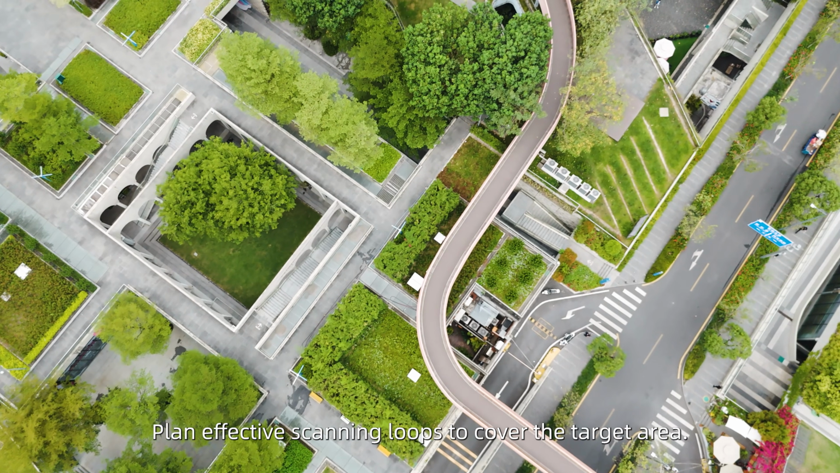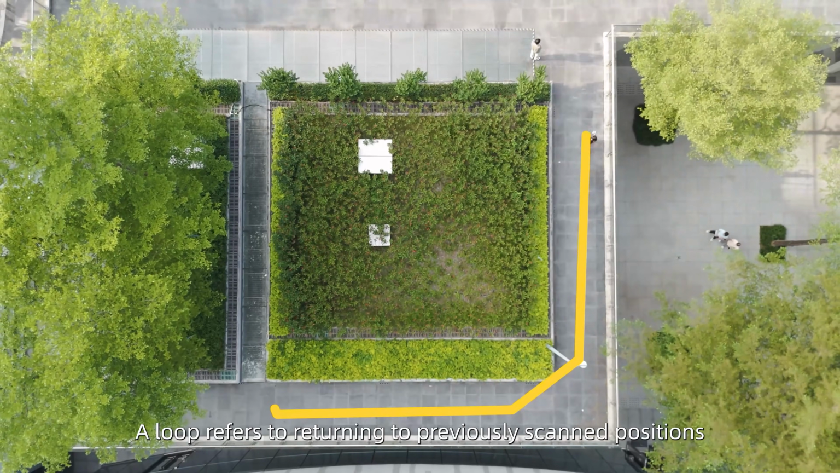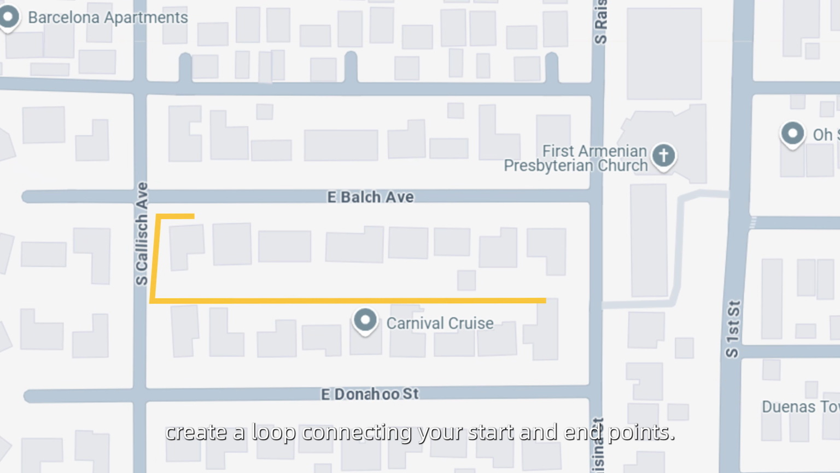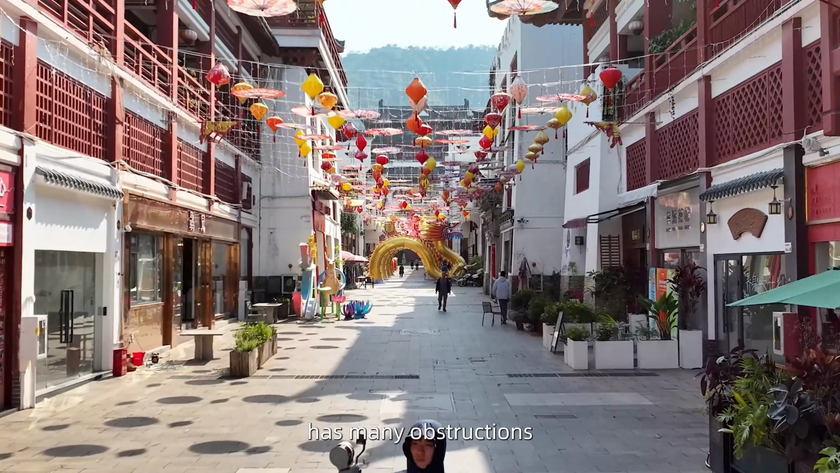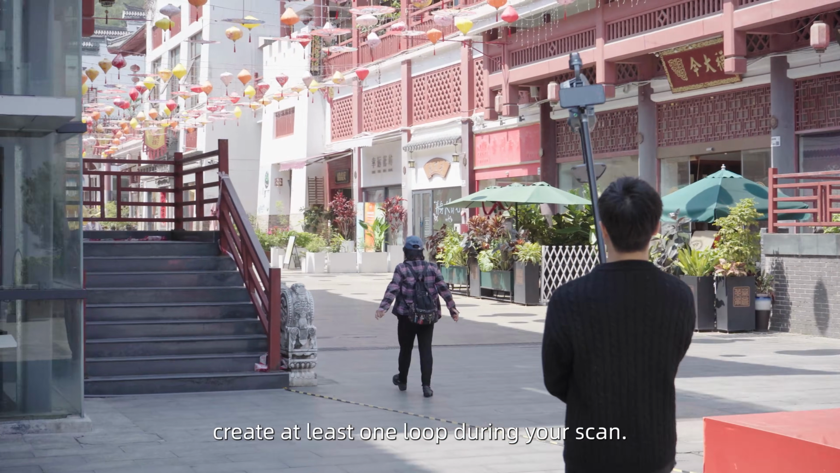Plan effective scanning loops to cover the target area. A loop refers to returning to previously scanned positions during the scan. Keep the camera orientation consistent. When possible, create a loop connecting your start and end points. If the area is large, has many obstructions, or is structurally complex, create at least one loop during your scan.